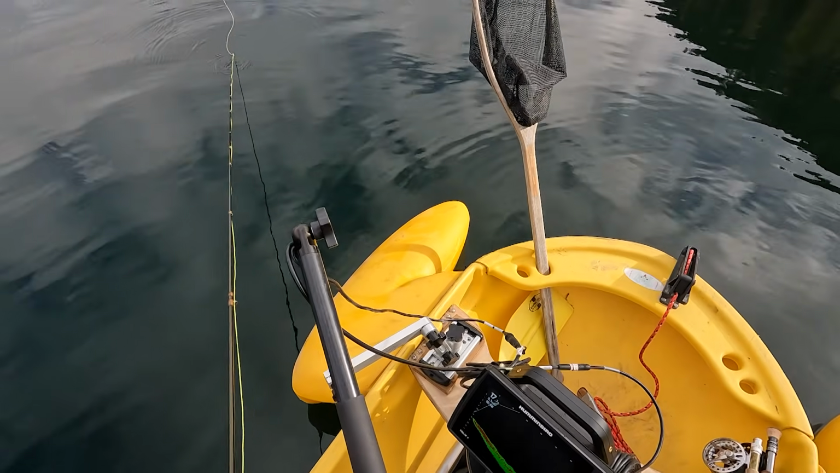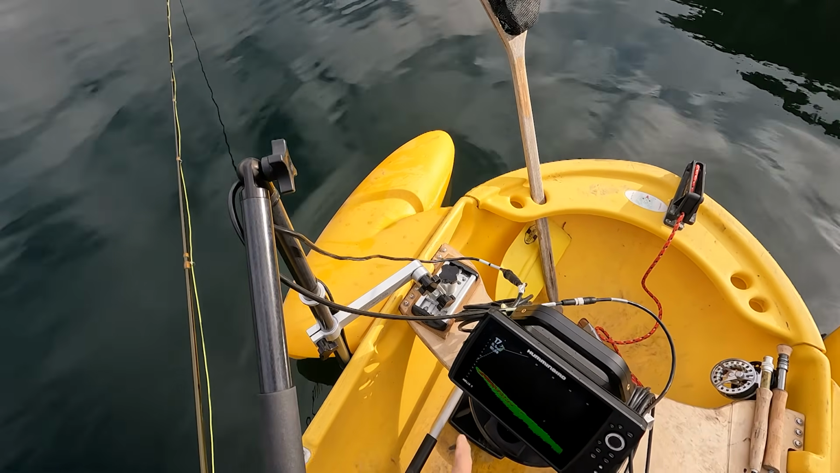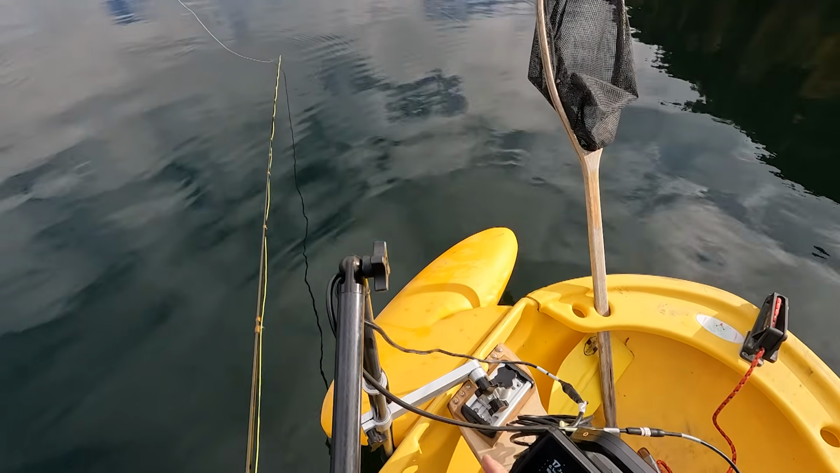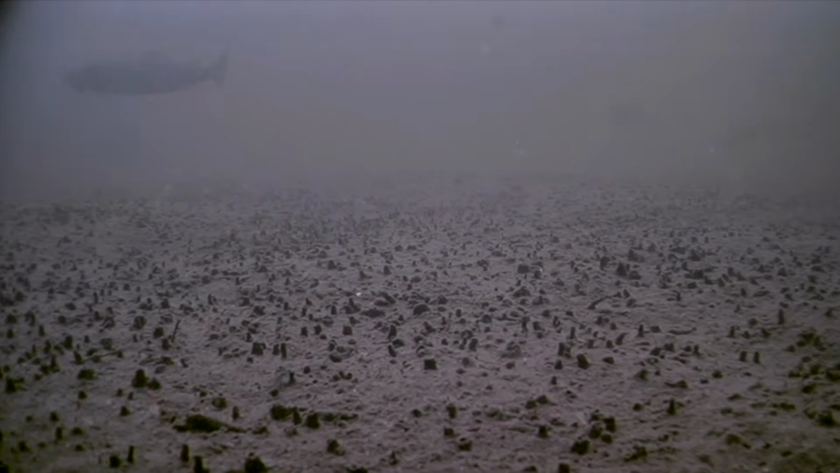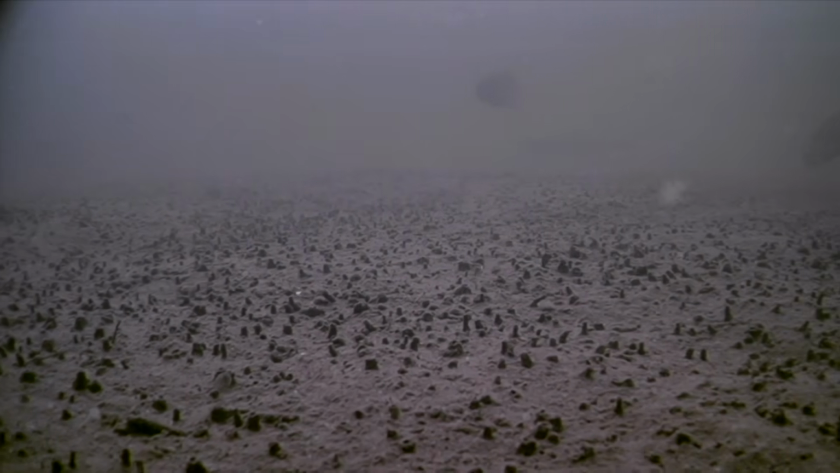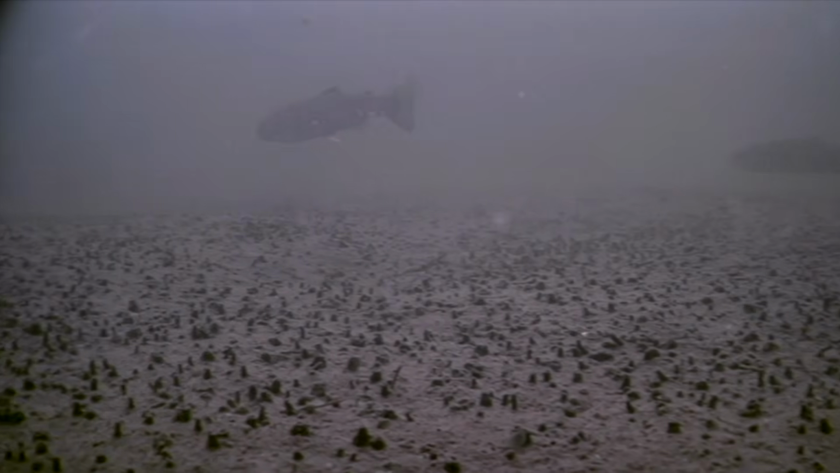So I'm looking here. I've got a guy down pretty deep, 16 feet. There's another nice one down about 14, kind of that direction. If he's down there, he might see it where it's sitting there. And again, it never hurts to give that blob a little motion. Let it sit, and then just to attract him, you give it a little motion.